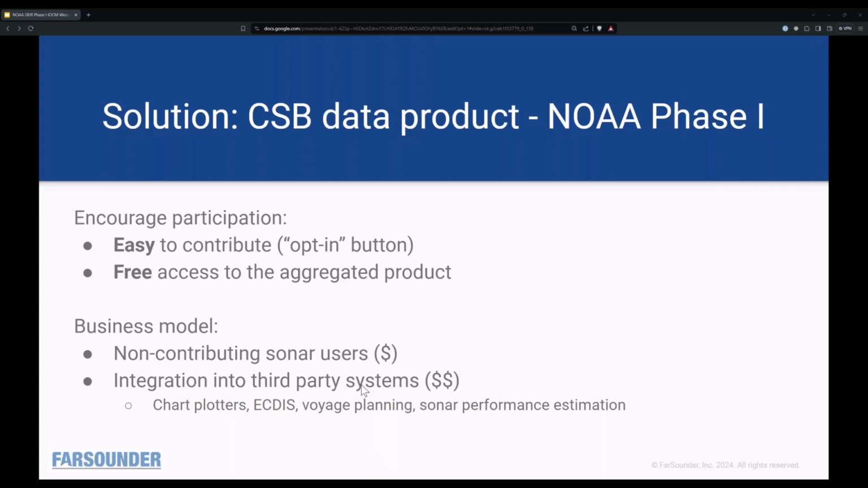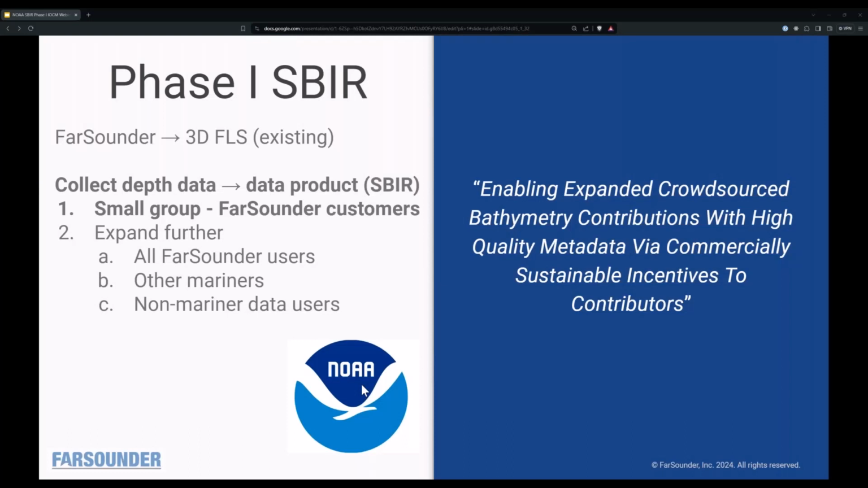So that's what we did. We proposed a proof of concept for the phase one, and it was awarded. And the idea was we're going to take a small group, roughly 10 of our existing hardware customers, and develop the ability to collect and aggregate their depth data, create a data product for them, and send it back, all leveraging internet connection and in the cloud, and having it synchronized. All their data will be anonymized and aggregated and then sent back.